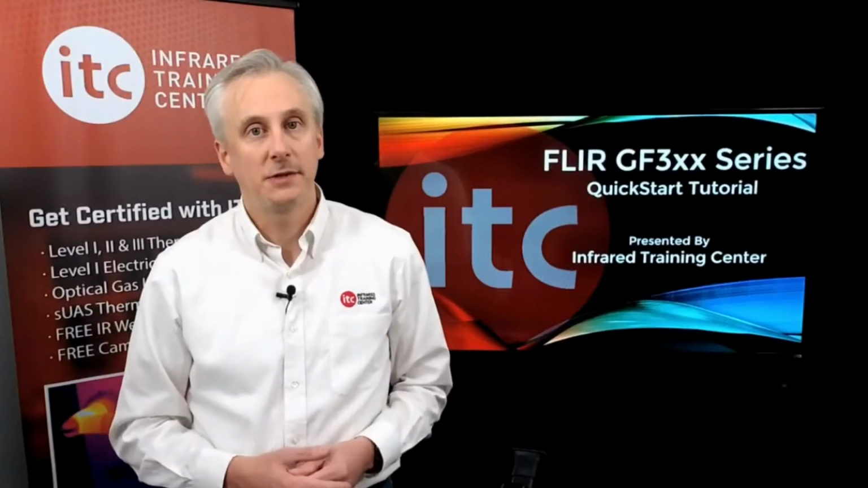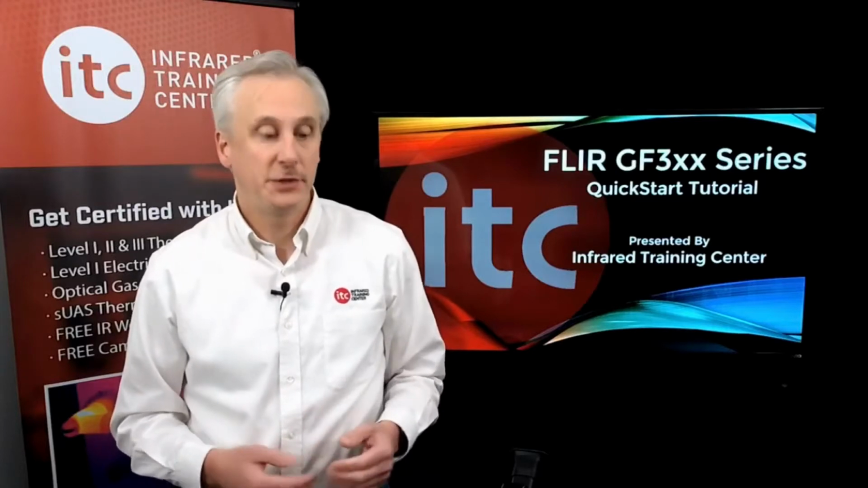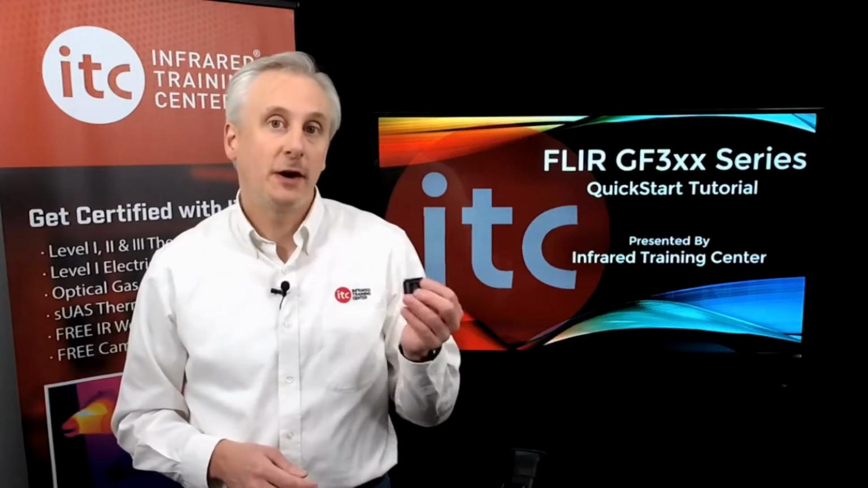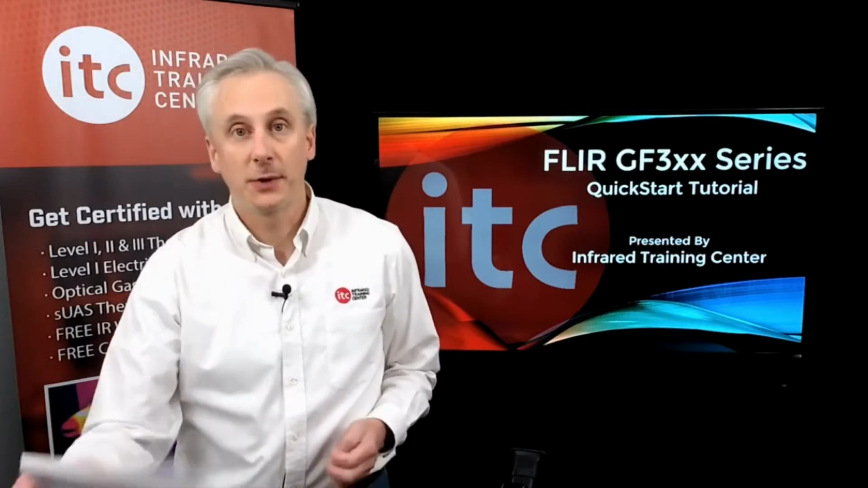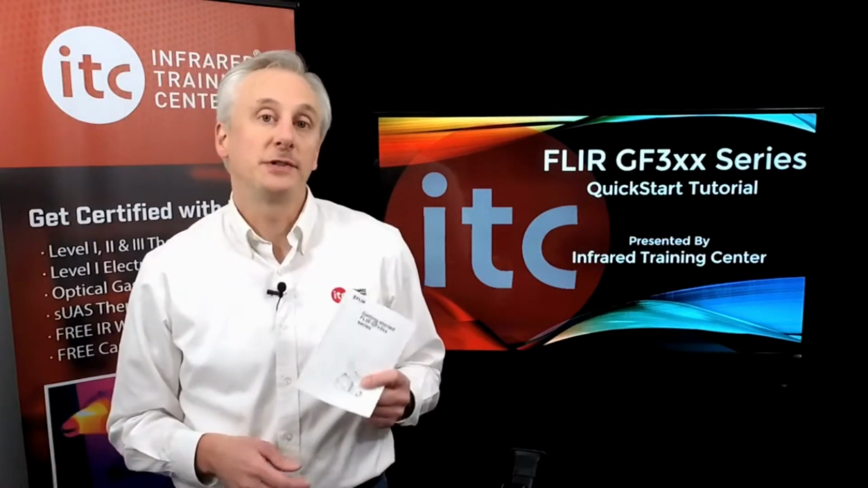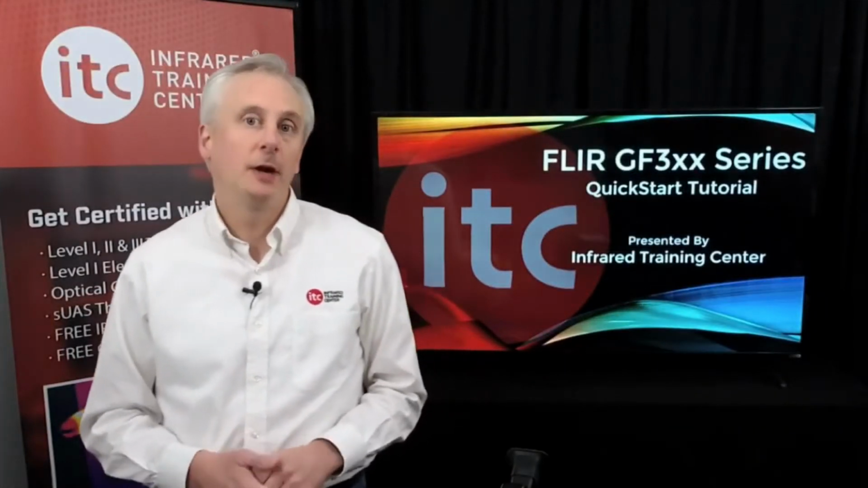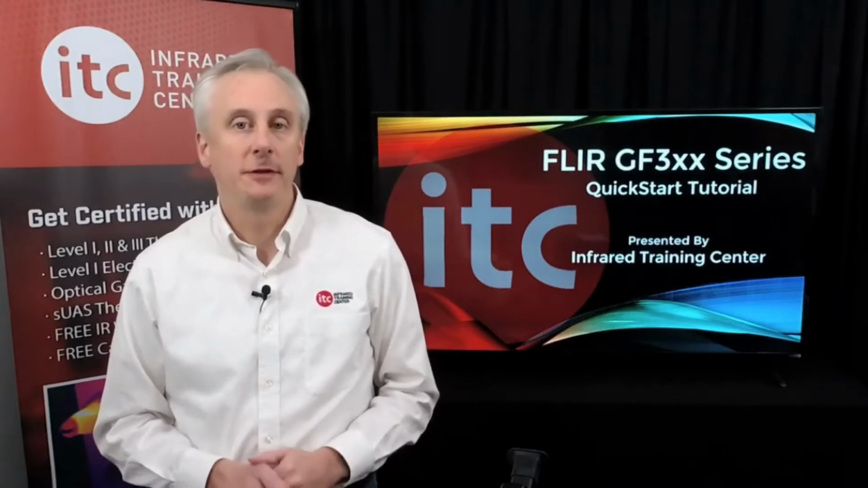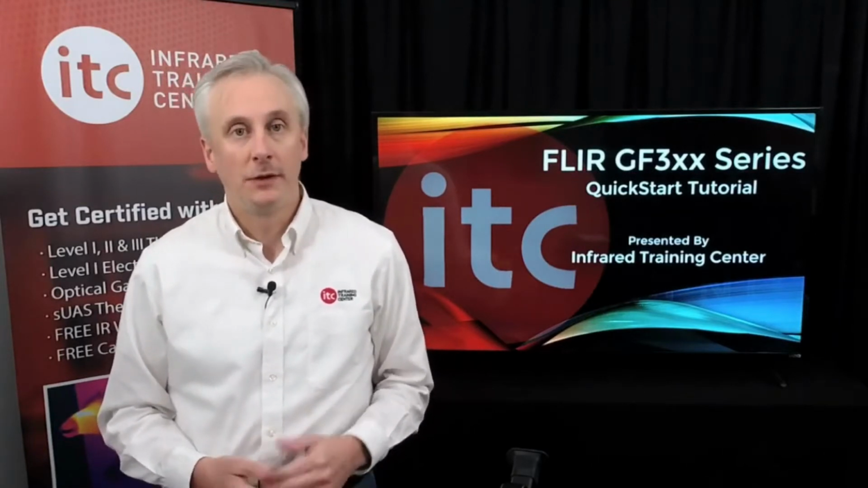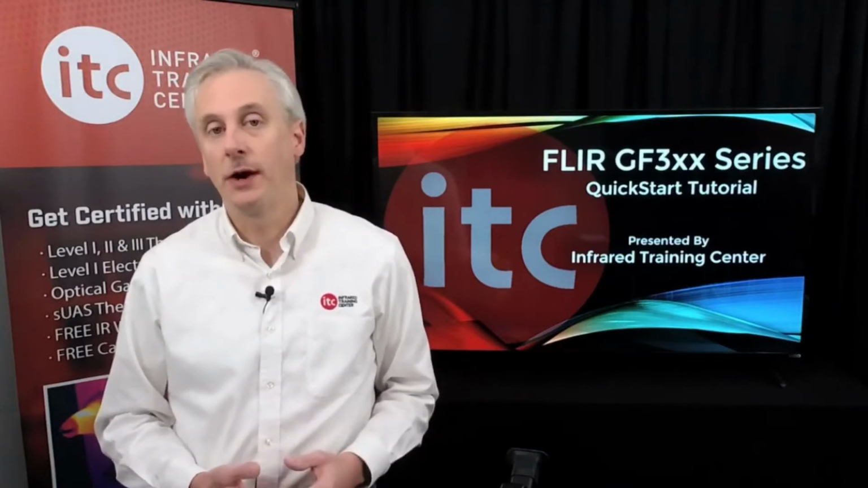Also inside the case, you'll find some documentation for the camera, a USB cable, an HDMI cable, and an SD card for storing images. The documentation includes a QuickStart guide and a calibration certificate. It's always a good idea to register your camera as soon as possible. Registration will typically extend the warranty of the thermal imager. The GF3xx cameras must be registered in order to create the unlock code that is required to use the camera.